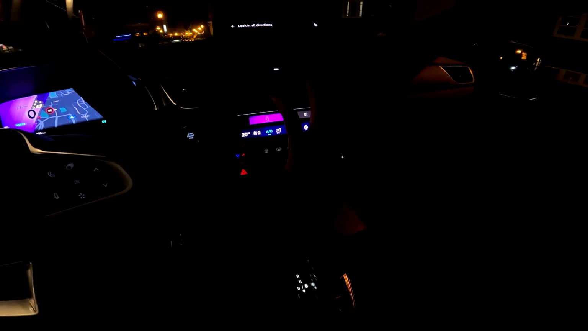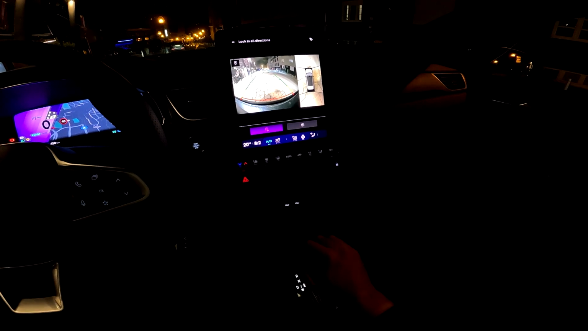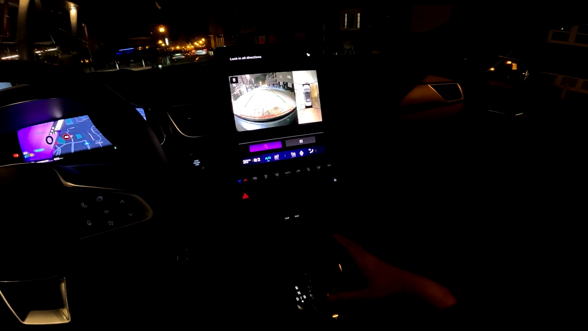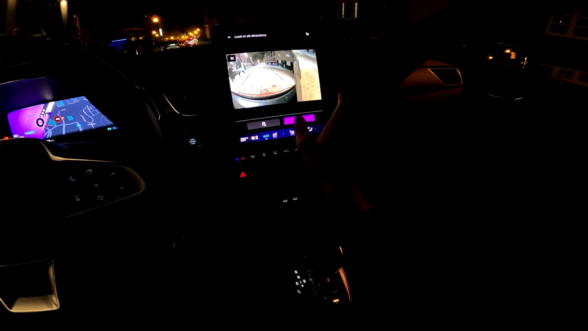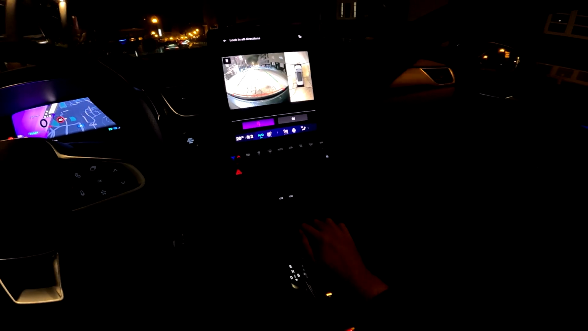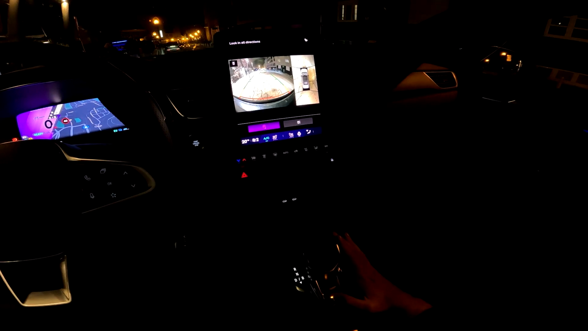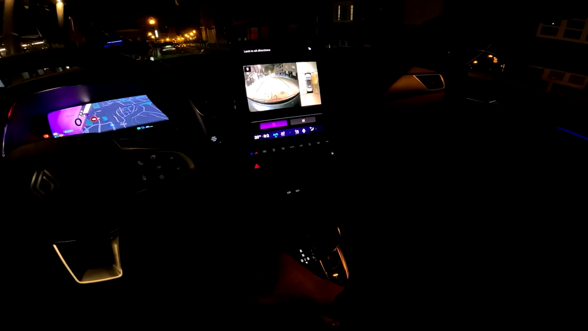And before we move on, let me just show you here the 360 camera, and then the rear one. There we go. Not sure how much the GoPro is catching it, but yeah, very useful.